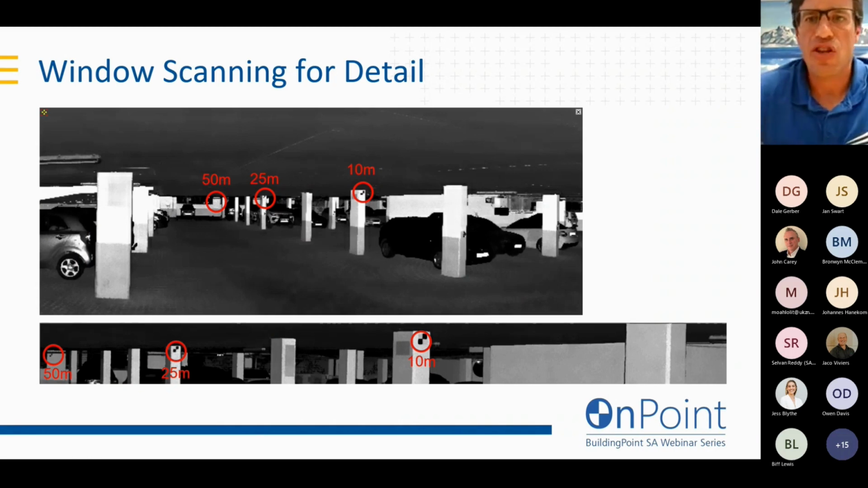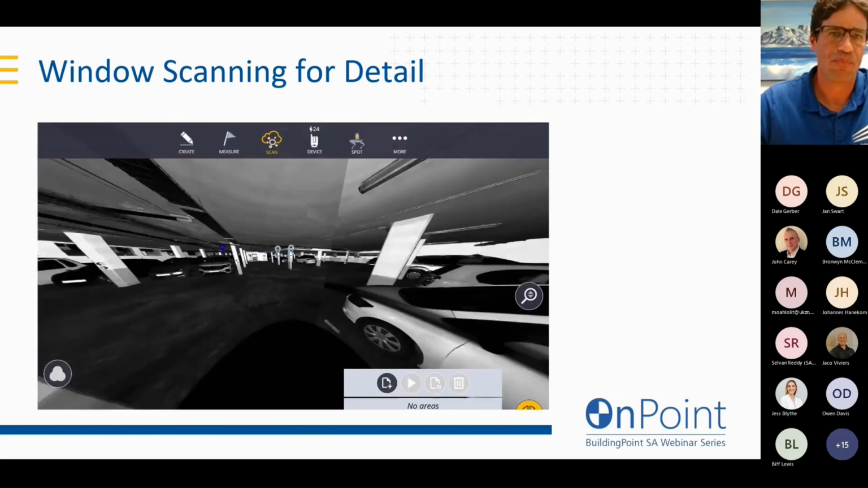So you will see here in the top window, that's the full scan. This was just downstairs in the basement of our office, where I put these targets up at different distances away. It's sort of 10 meters, 25 meters, and 50 meters. At the top, you'll see my low density scan. And then I just did a small window below it at a higher density, and you can see the difference in the resolution where you're able to identify targets at those different distances.